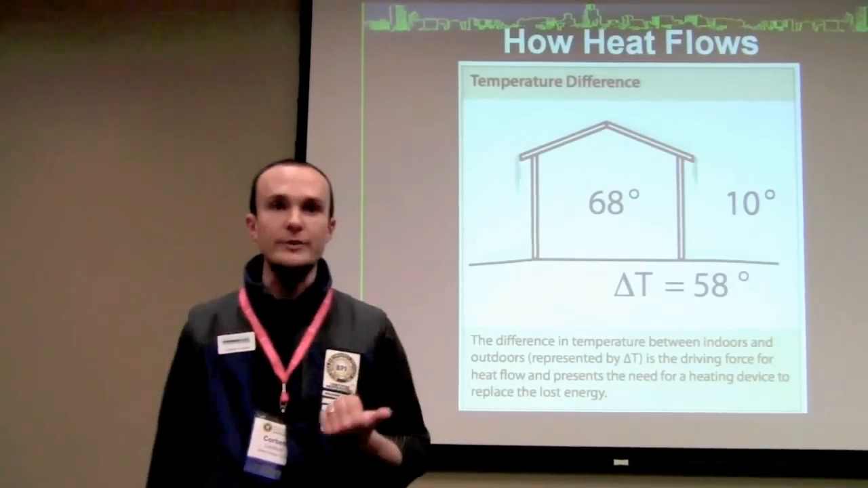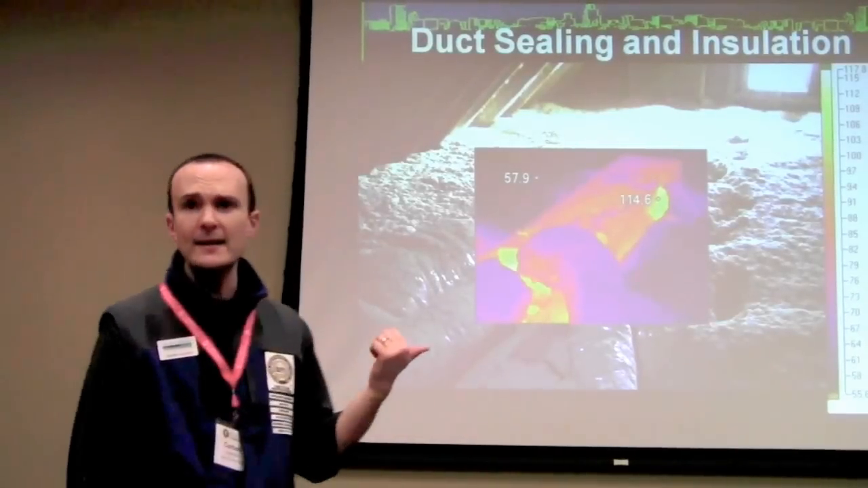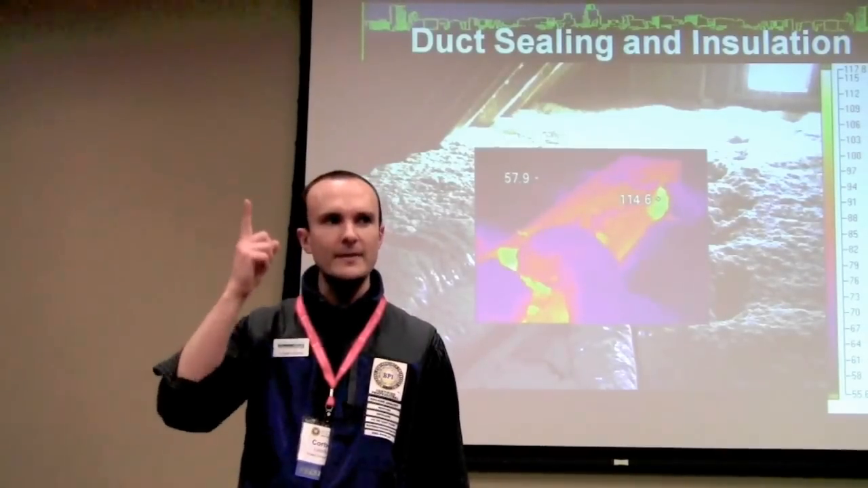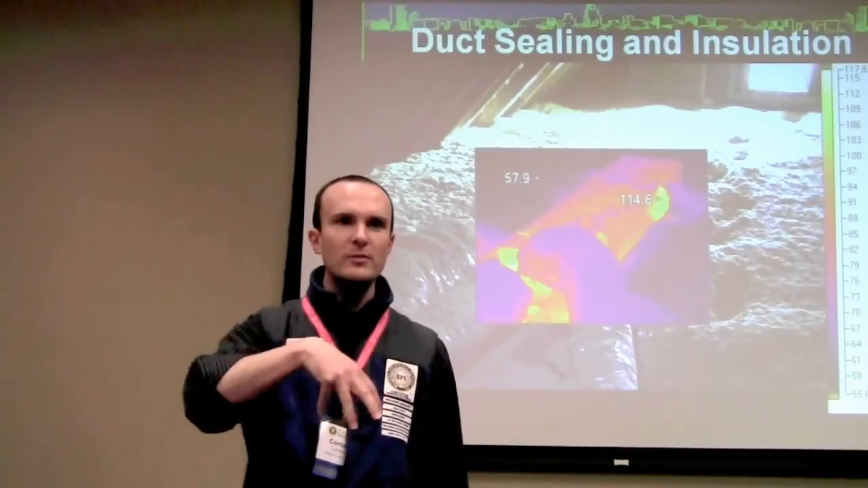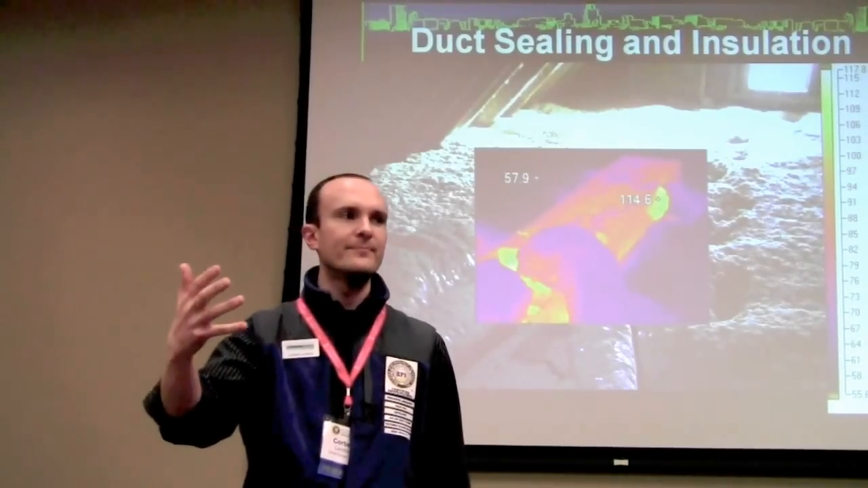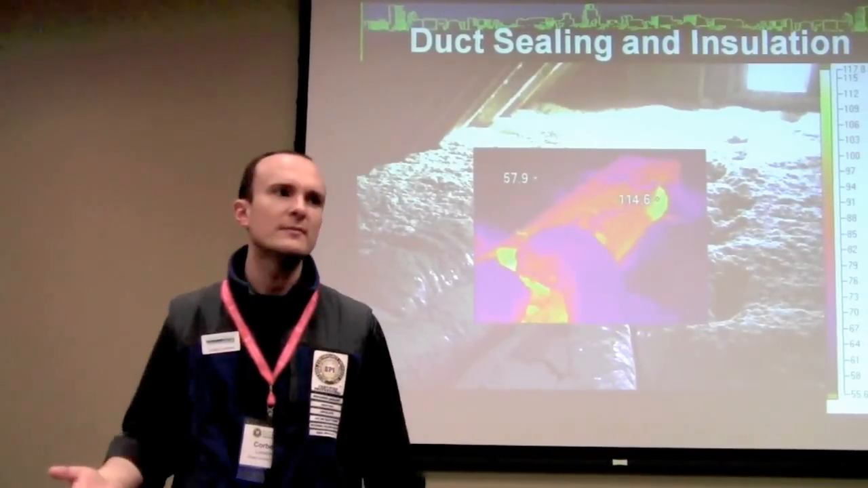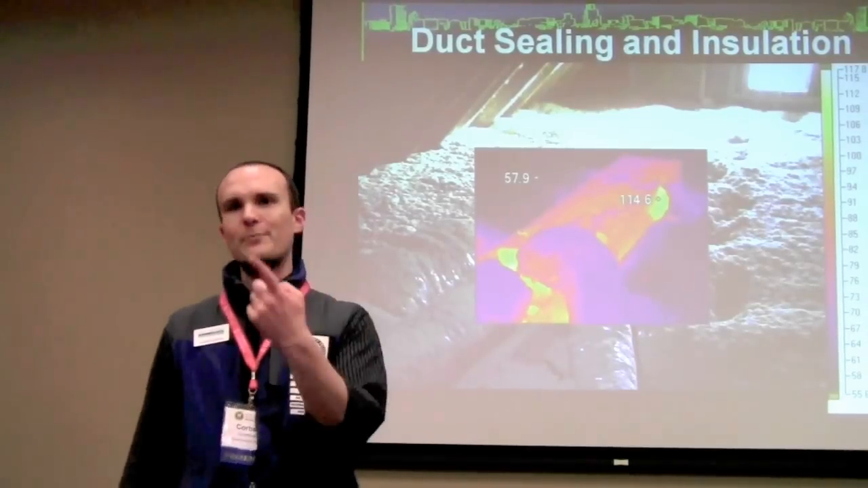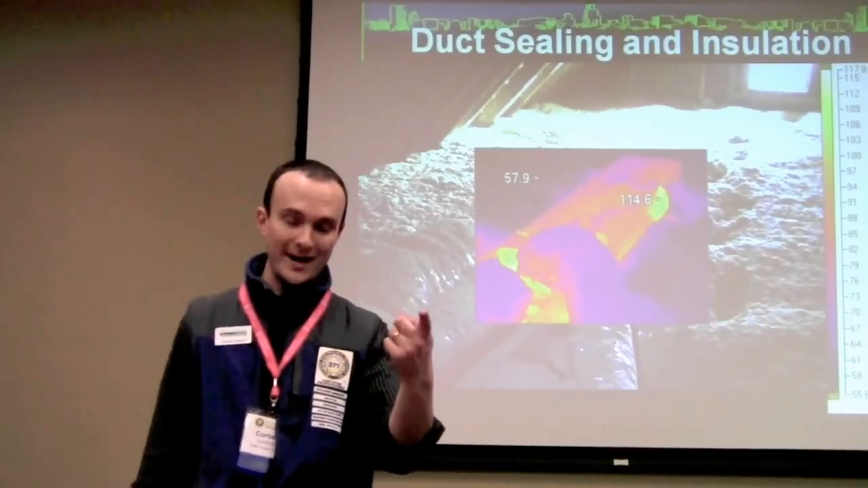Heat flows from hot to cold, right? So when we go back to the HVAC in the attic, the hotter something is next to something that's cold, the more heat flow there is. Now think about this. Do we generally insulate the house envelope or the ducts in the attic? Most people would think, oh, I want to insulate the house, right? That's where I'm living, not the ducts. Think about this. What temperature is it on a 20-degree day outside? What temperature do we want it to be in the attic?